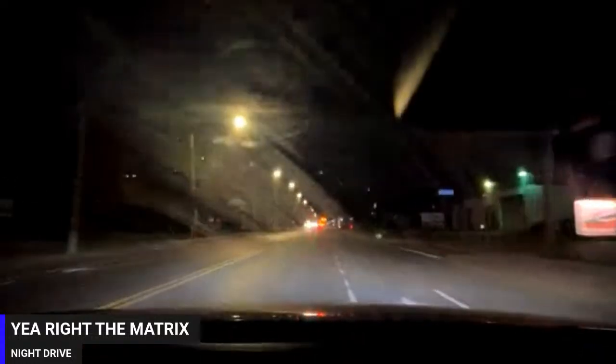we got some police over here. Oh, they just did a U-turn. Nothing fancy. It was just one. This one. I don't know what's going on there.